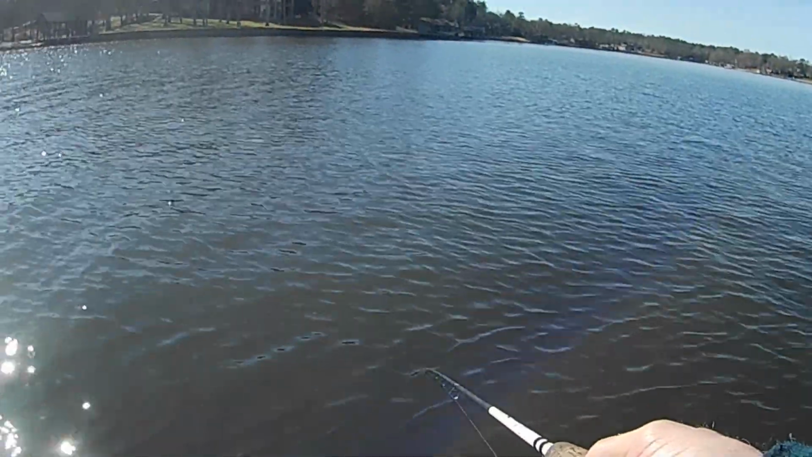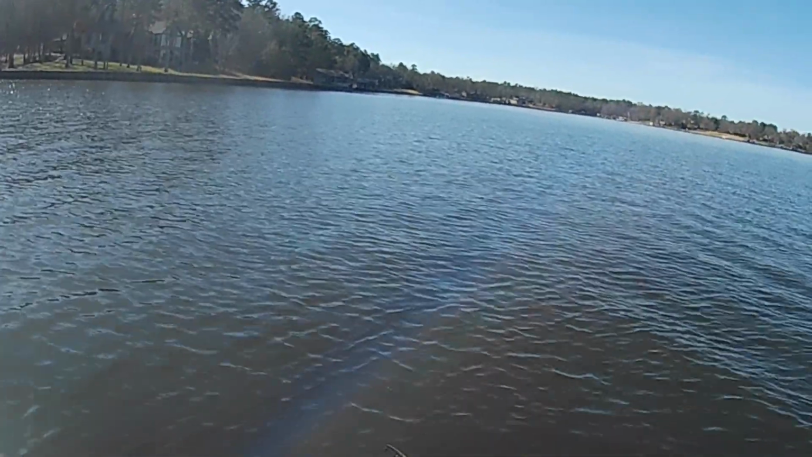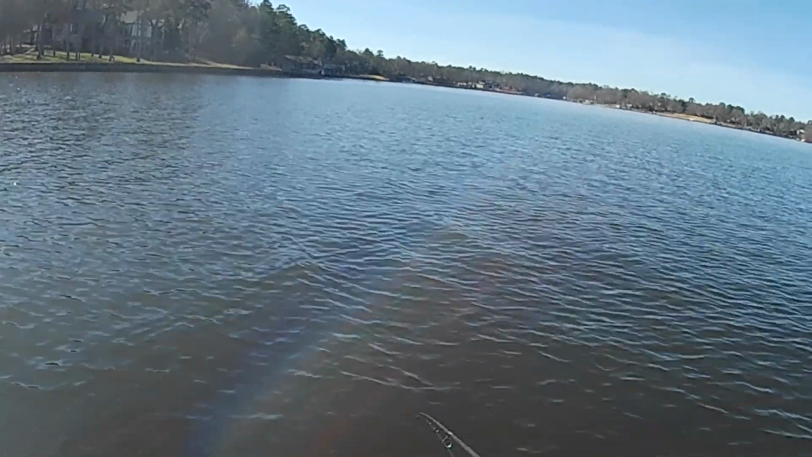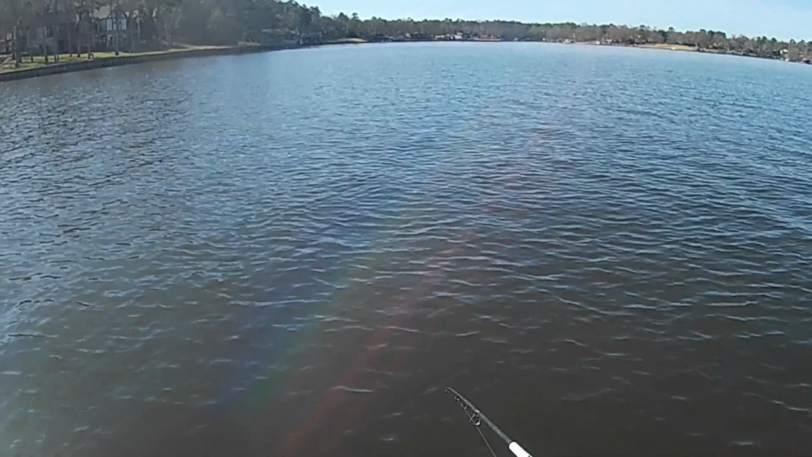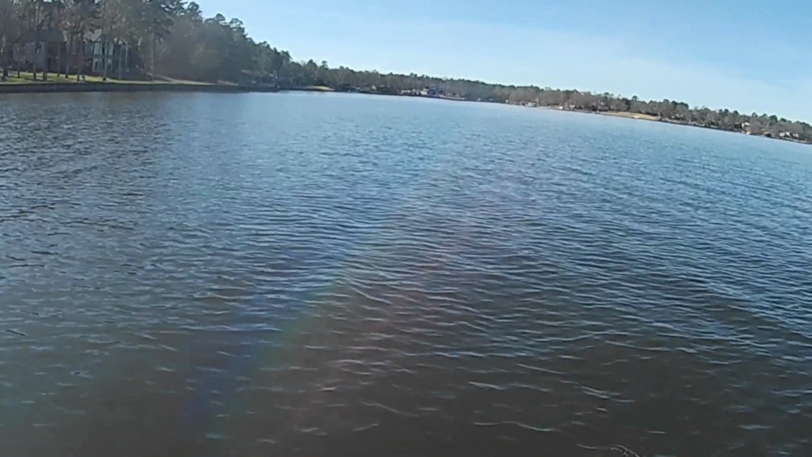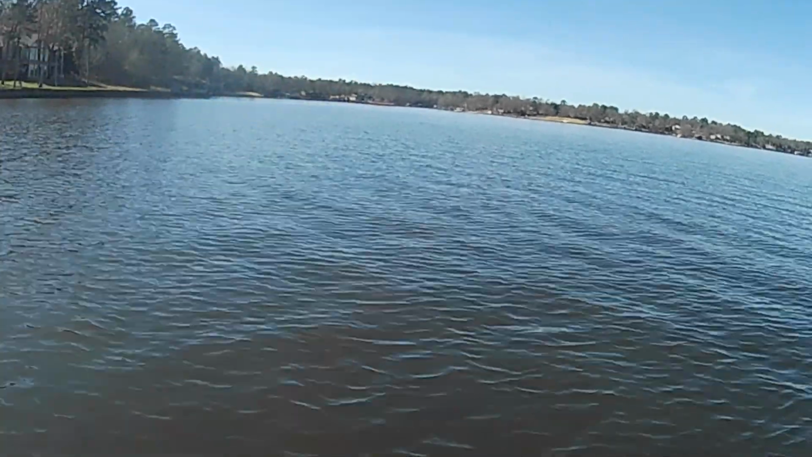Have to keep the trolling motor going to keep the jigs moving. Very seldom do we not have any wind at all, hardly. It's gonna make up for it in another couple days though. I think it's supposed to be another front blow in, and it's gonna really blow hard then. Right where it transitions from 25 to 30, that edge right there is where all of them have been.